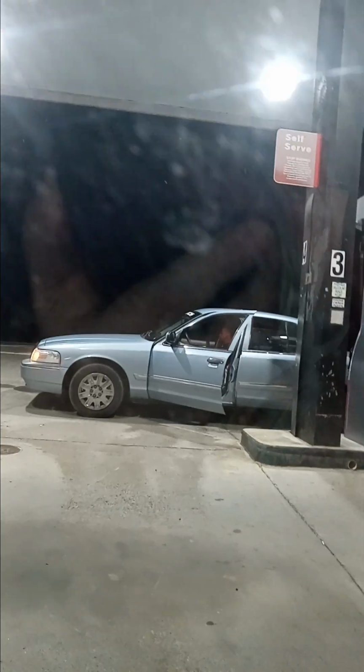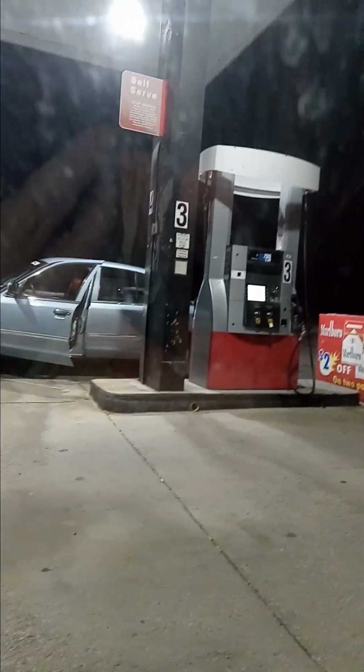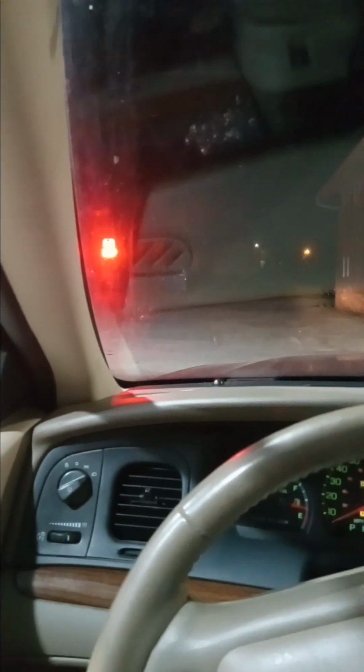So there's a Crown Vic or a Mercury Grand Marquis, kind of like what I'm driving right now. That's exactly what I'm driving, except mine is a Crown Victoria. That one's a Mercury. You don't see them on the road too much anymore. There's still a lot of them around, but they don't make them as much as they used to. They quit making them in 2011, and now it's been 15 years since the Crown Vic or Mercury Grand Marquis has been in production.